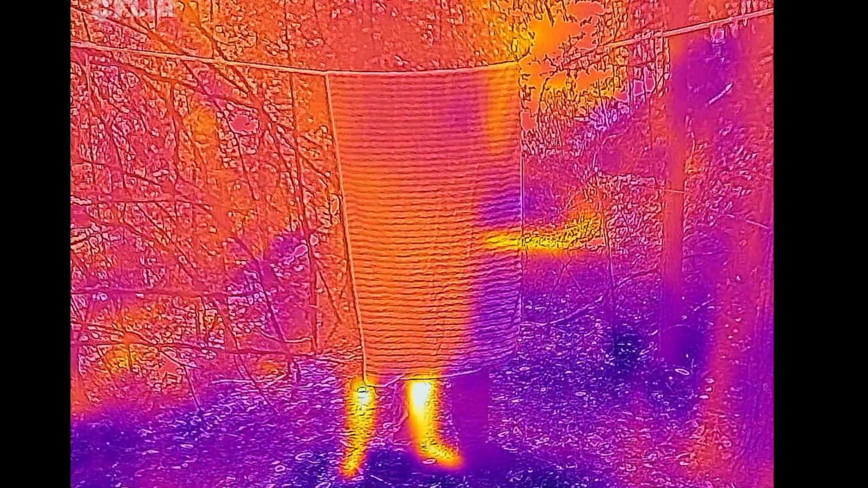So there it is. What did we learn here? Well, it seems like the most important thing we learned is that when you're looking through a thermal device, it's going to show you the temperature of the surface that you're looking at. And if that surface is the same as everything around it, it's not really going to stand out a whole lot, which is good because that makes it really easy to hide behind something.